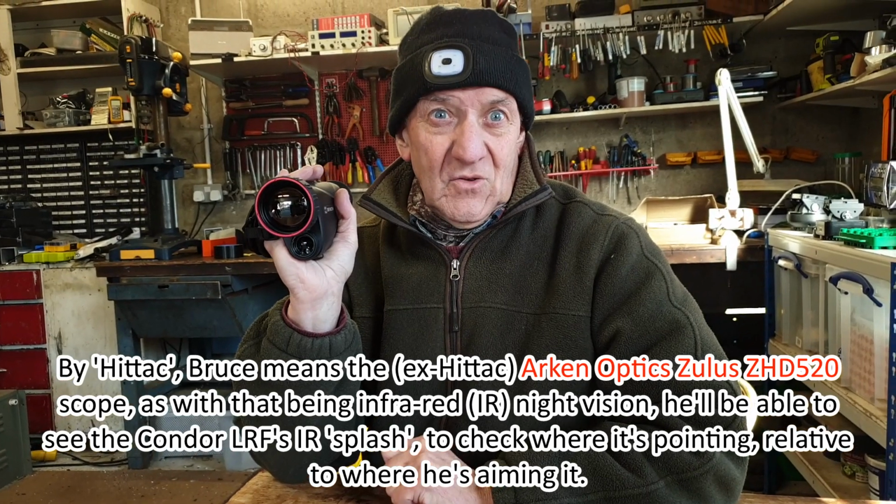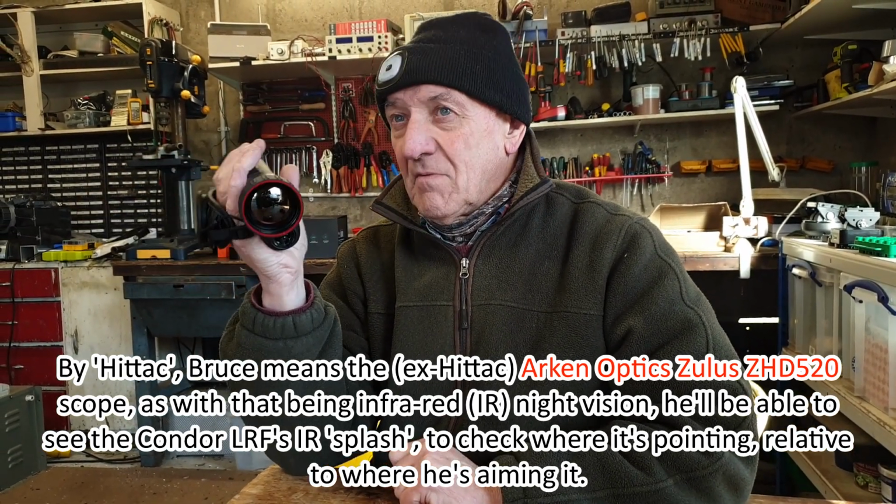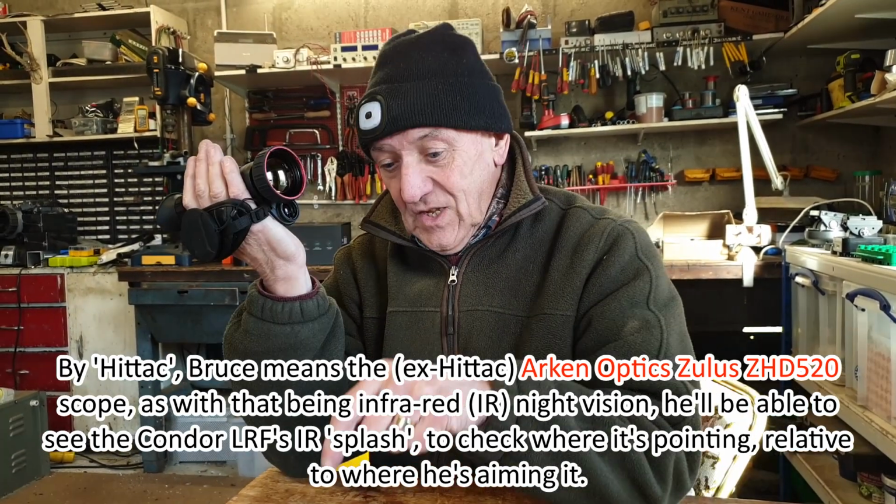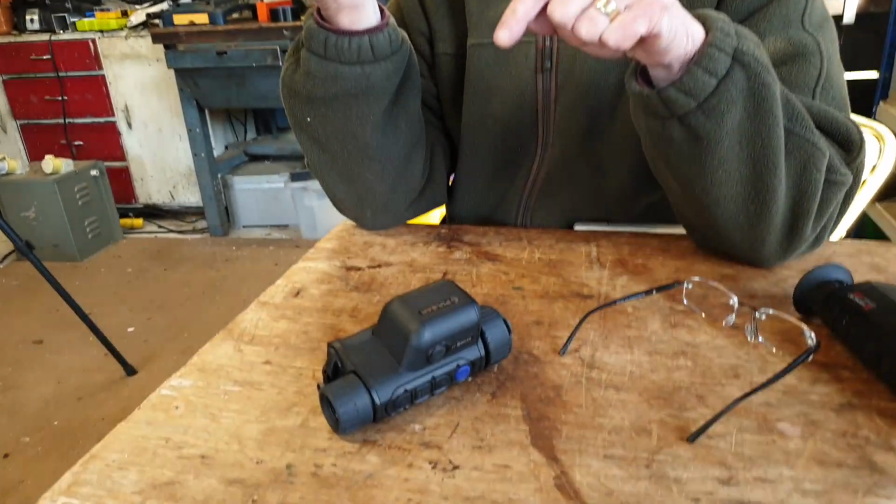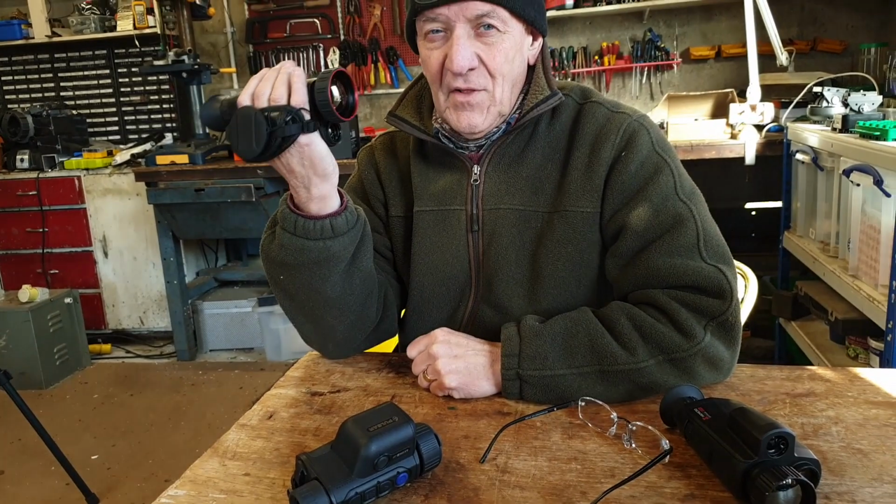One of the reasons I want to keep the HITAC is so I can see what the flash looks like, because I can't see it. I'll put the HITAC and this thing up on the plate and fire up the rangefinder. I'll look for a flash and see what it looks like. Because it's not as good as that one, and it's not as good as the HITAC. The rangefinder is a bit flaky.